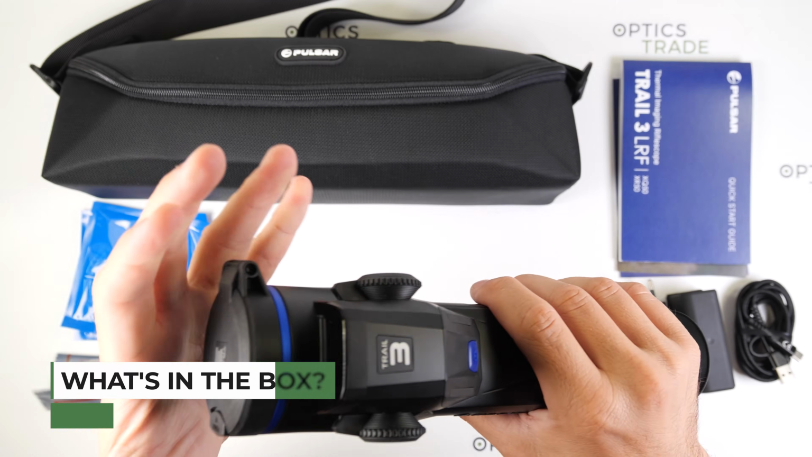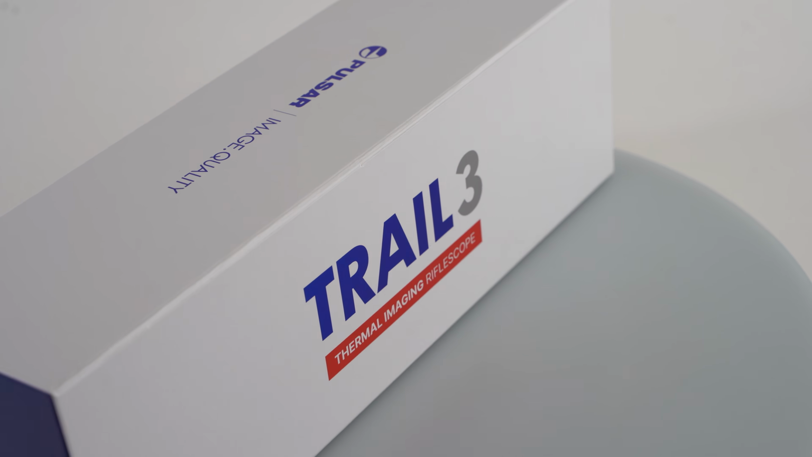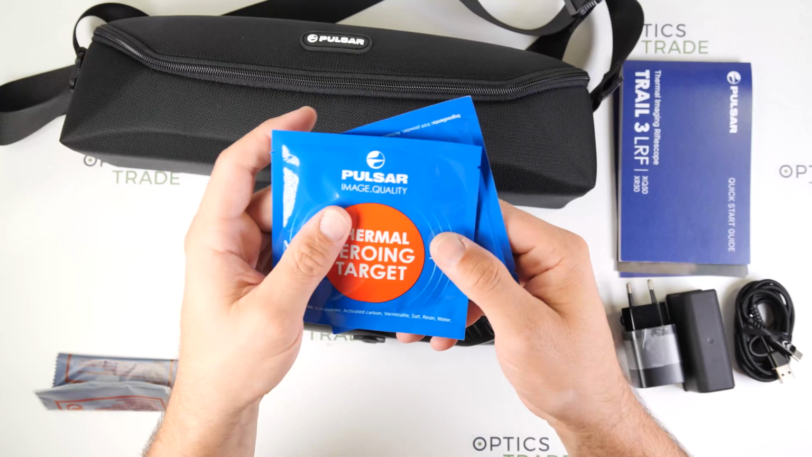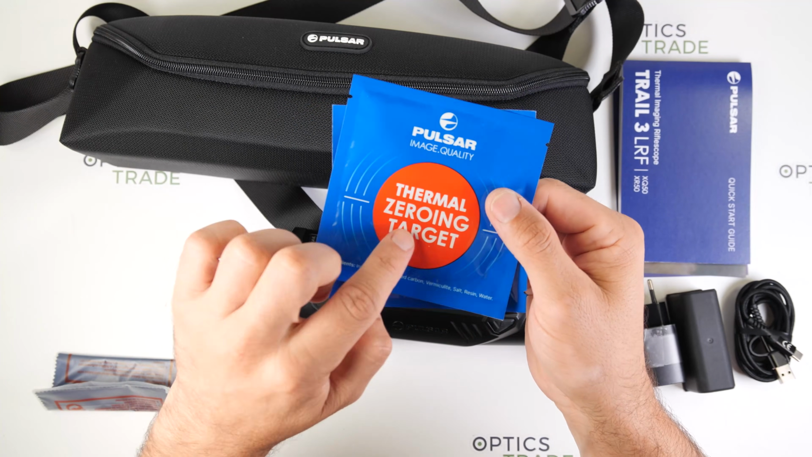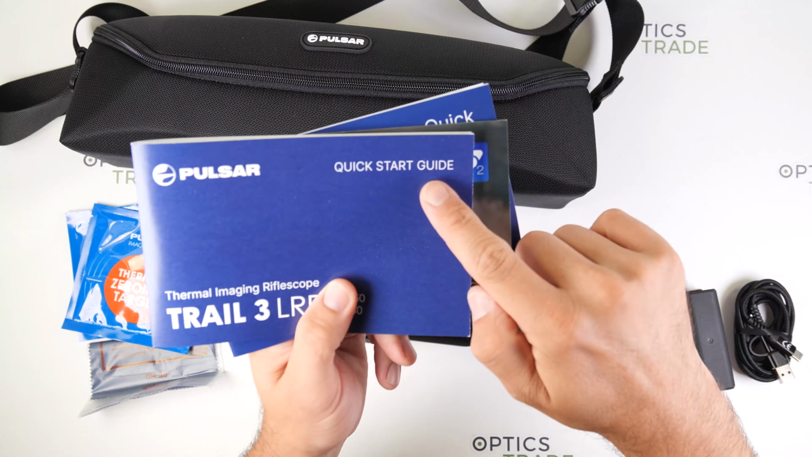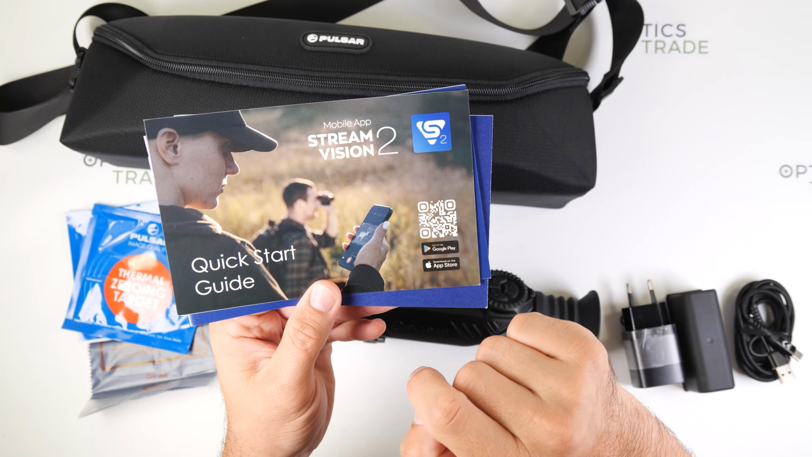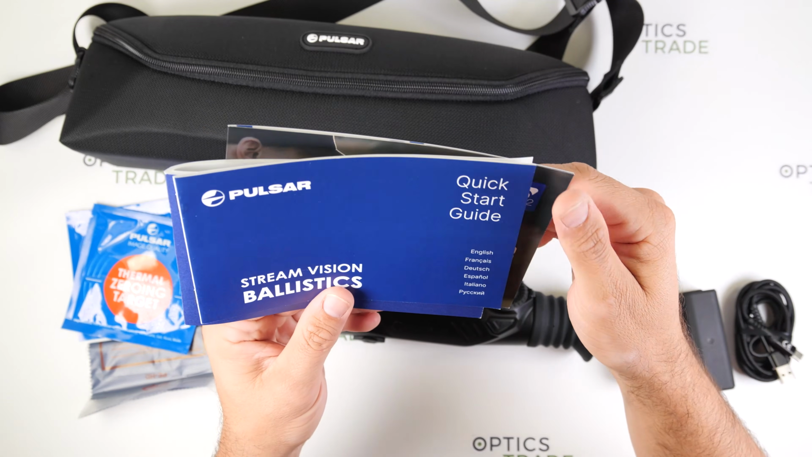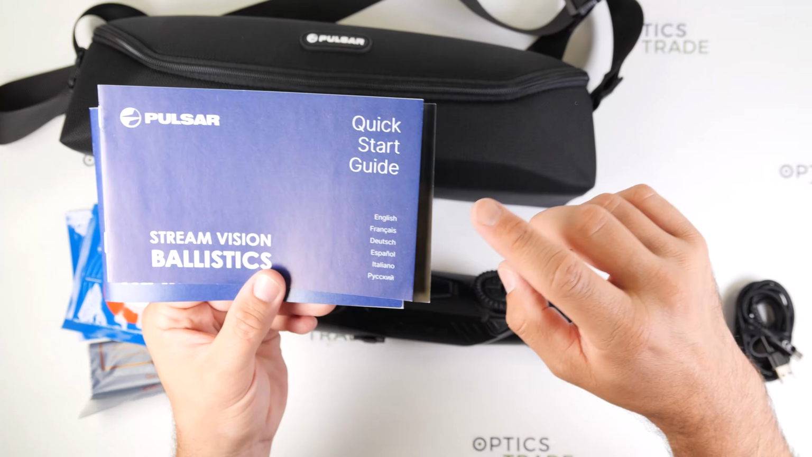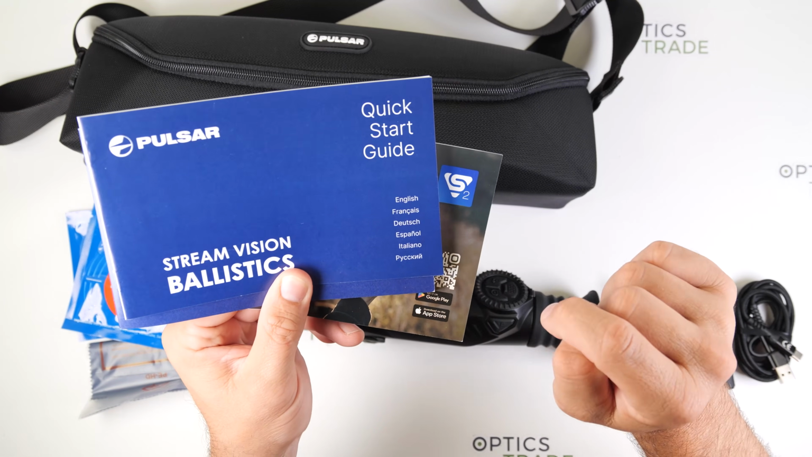Okay, so what is in the box? What do you get with the Trail 3 devices? First of all, a nice carrying case, thermal zeroing targets, so thermal pads, a cleaning cloth. Here we have a quick start guide for the Stream Vision 2 app, and a quick start guide for the Stream Vision Ballistics app. All of these are available also in different languages.